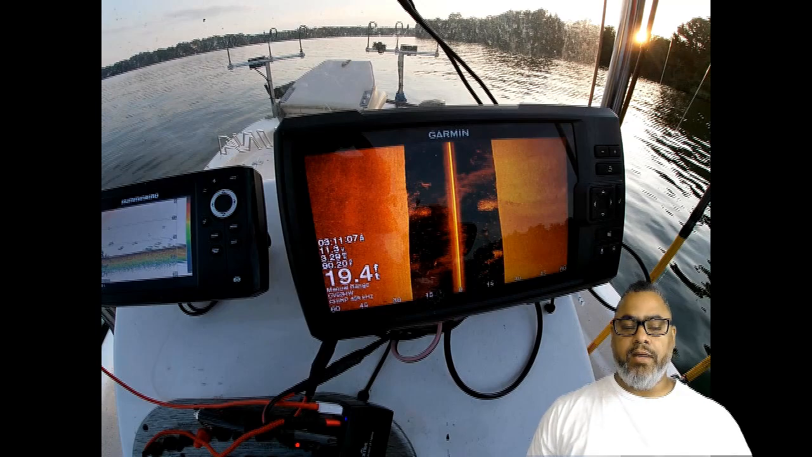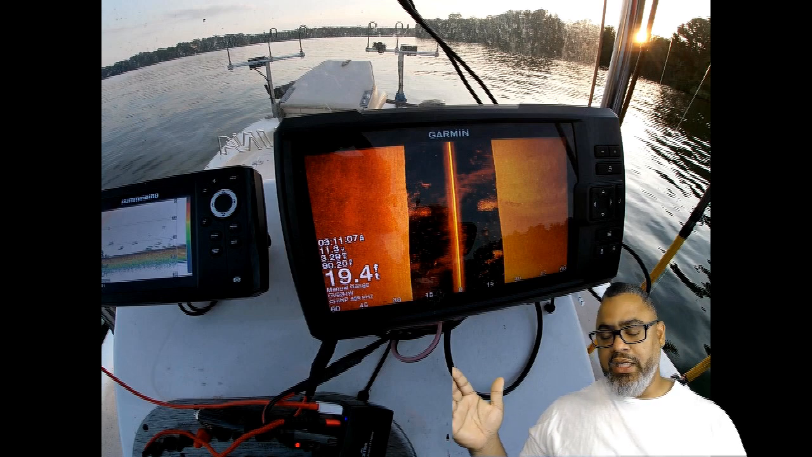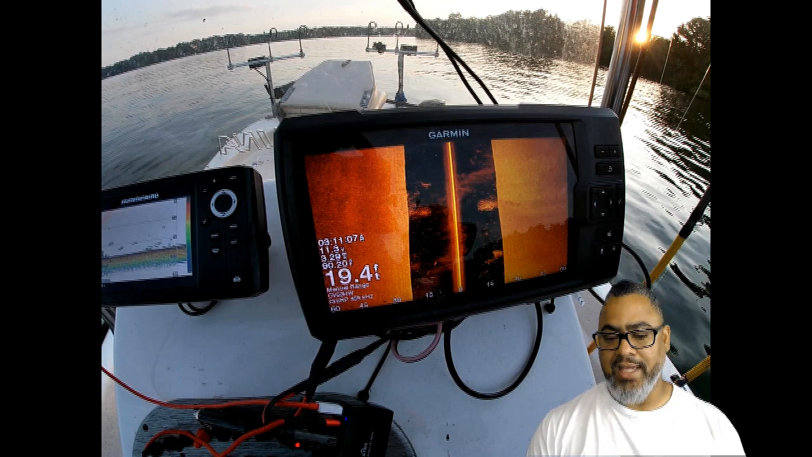Okay, with that being said, we follow the bank line, we turn on the side imaging, and we look for structure. We look for laydowns. Primarily, we want to fish those canopy parts of the trees that are falling in the water. If you can see a laydown coming from the bank, most of the time that's very shallow water. The ones you really want to see are the ones that are submerged in the water. Those are going to hold the most fish. So those are the ones you look for with the side imaging. What I do is follow the bank and look for that particular structure, that particular cover, and once I find it, that's what I set up on the fish.